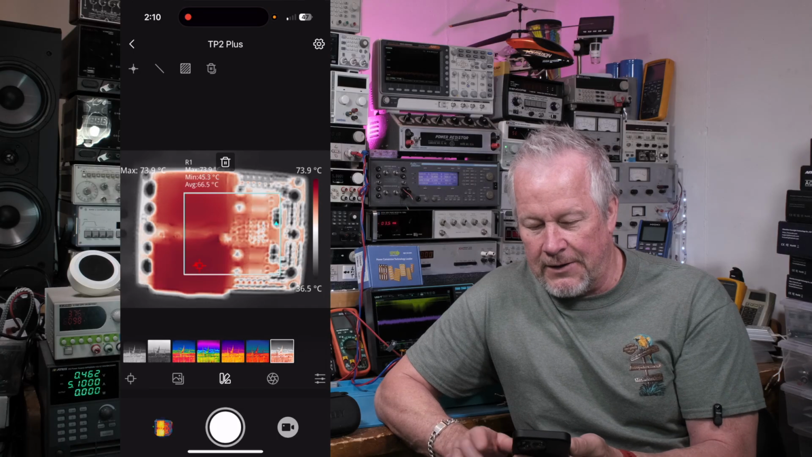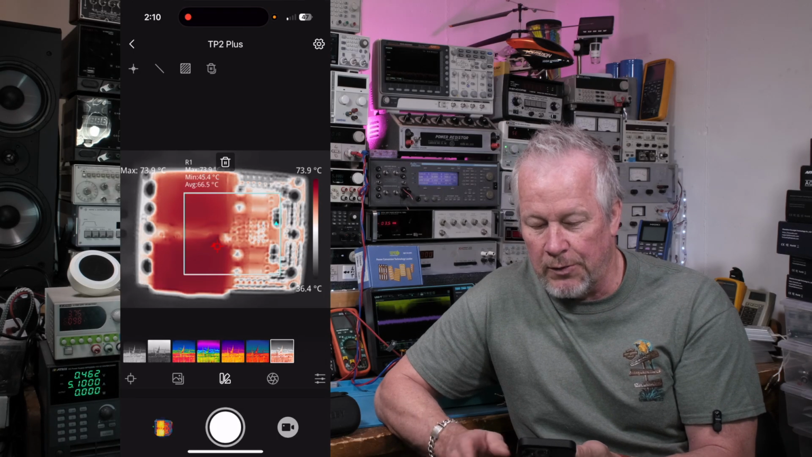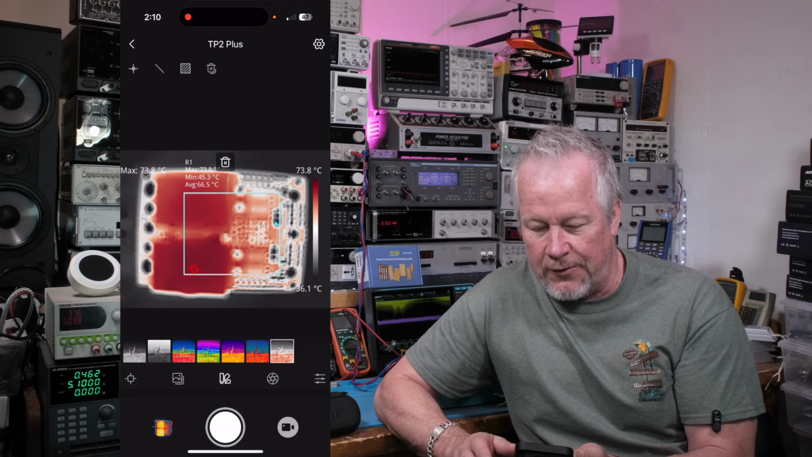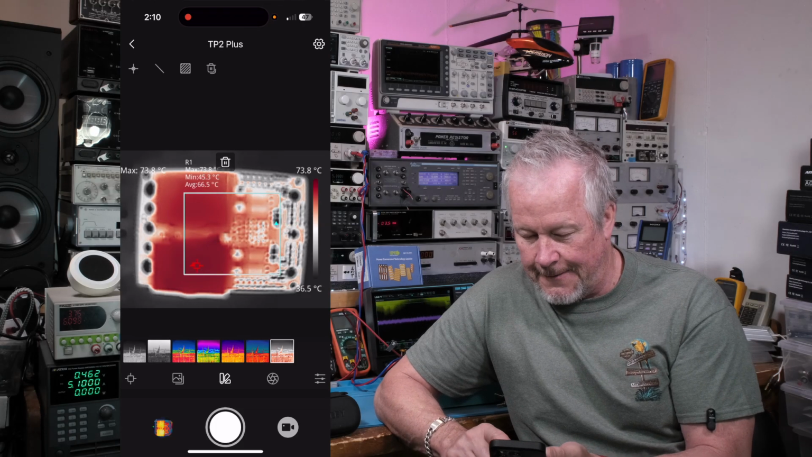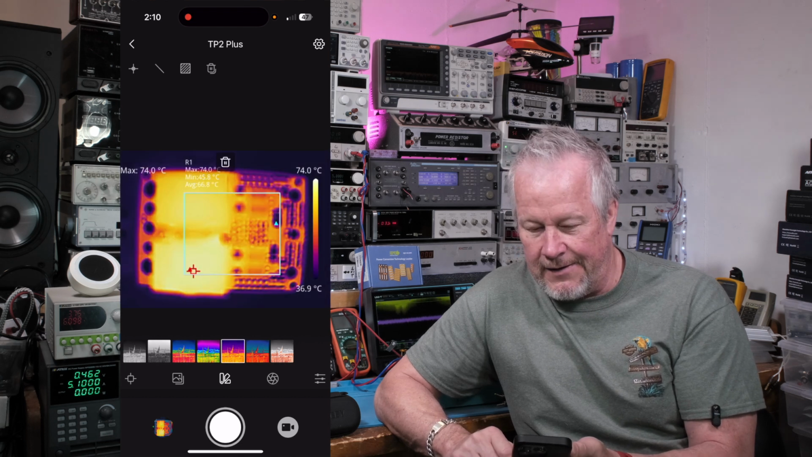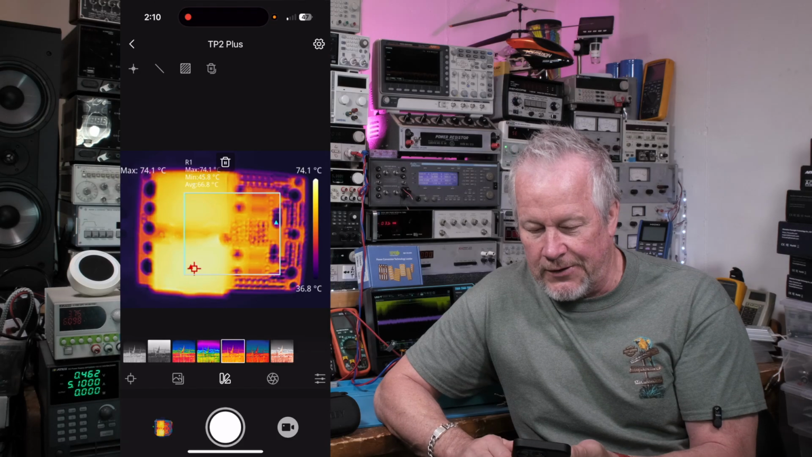Oh, look, the red stuff's hot. The white stuff's cool. The black is cold. Okay, so that's kind of an interesting one. You can see the 4 GaN FETs. Now I'll come over to the next one to the left. That's iron. It's kind of a common one amongst thermal cameras. That's a great one too, right?